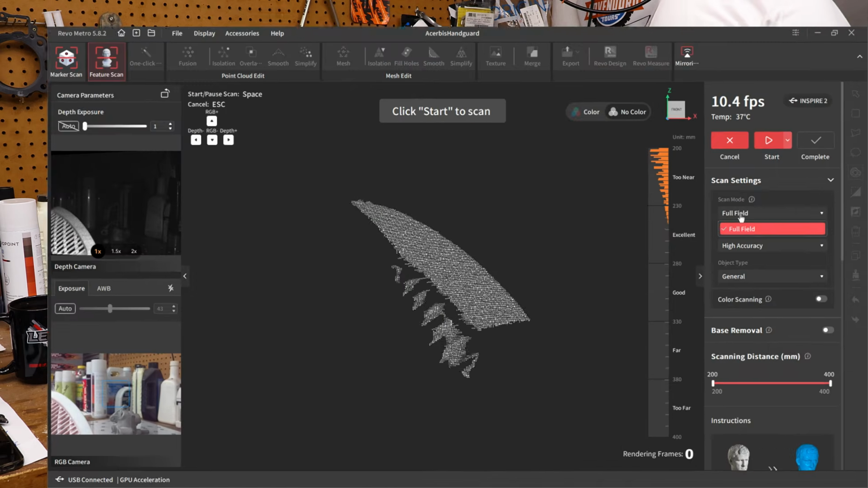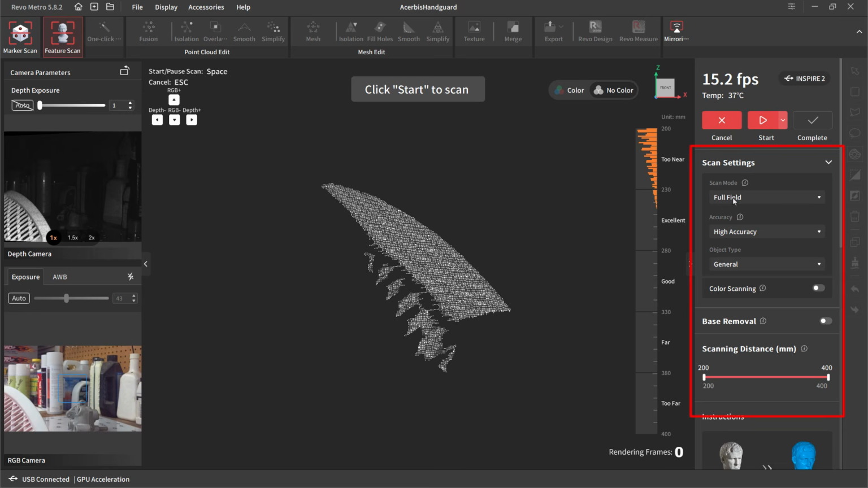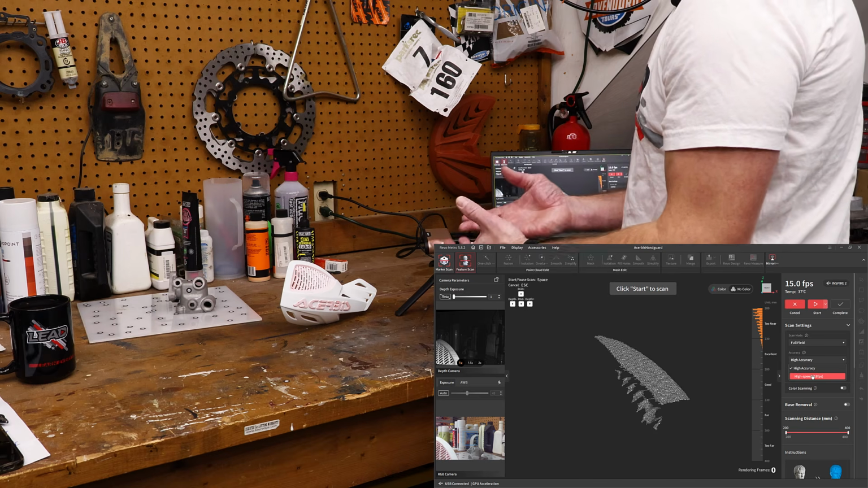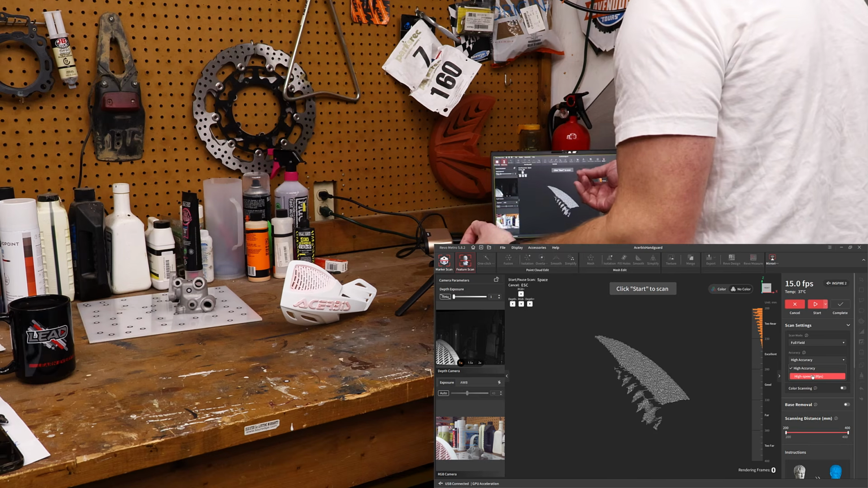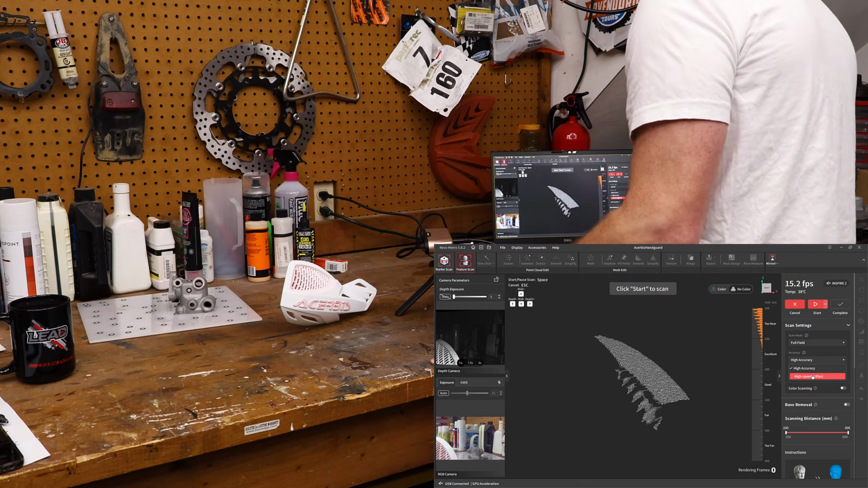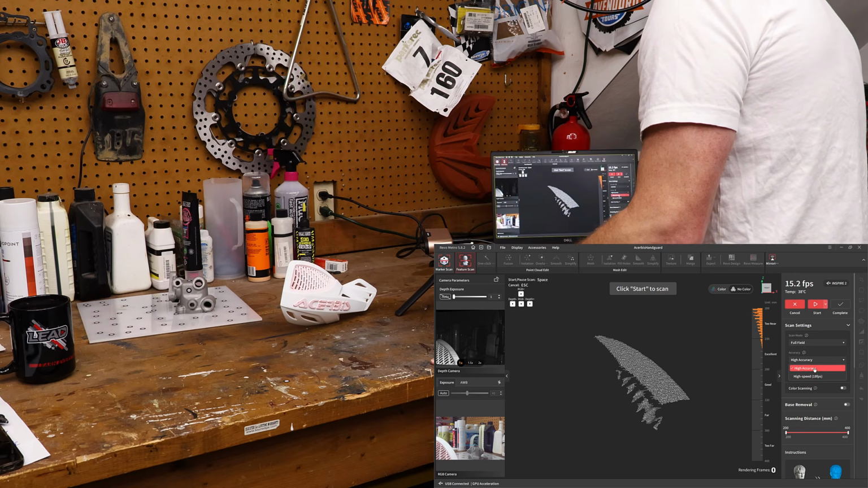So we're in full field mode. That's the only way that we're gonna be doing a feature scan. And then we've got high accuracy or high speed. Because this part has a lot of intricate little details, I'm gonna use high accuracy, which is slower, but it should bring in more points, a denser point cloud. So we'll leave it at high accuracy.